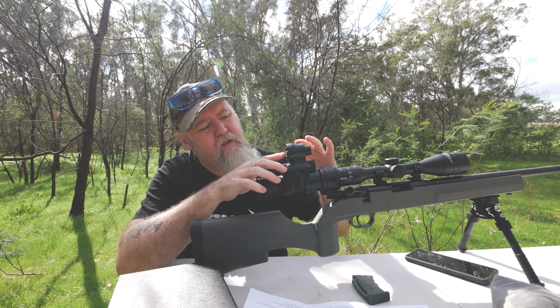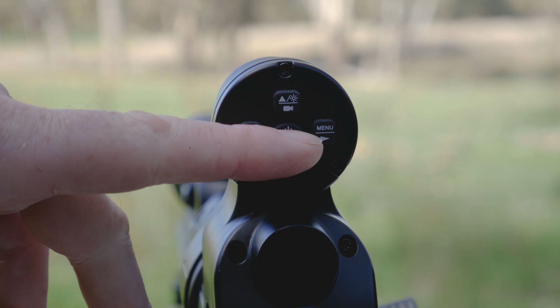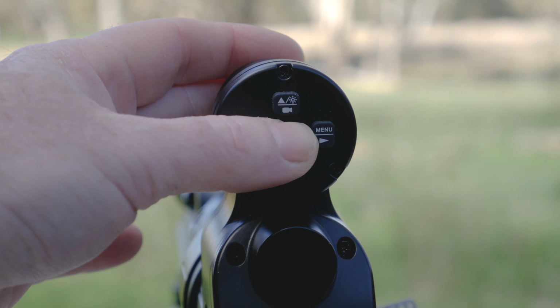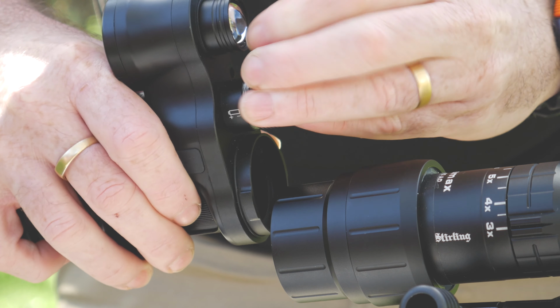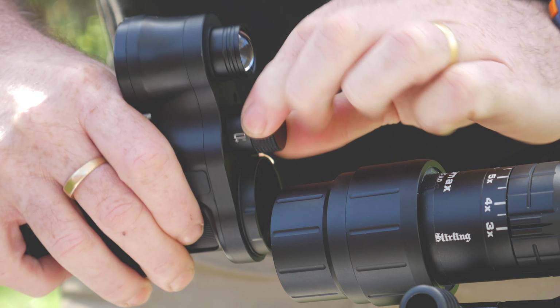The buttons are all very nice and touchy. You get good tactile feedback. They don't feel like they're weak or anything like that. Actually, everything feels quite good. The threading on mine was a little bit dry and gritty. I put a little dab of lube on there and it was perfect. Overall construction is pretty good.